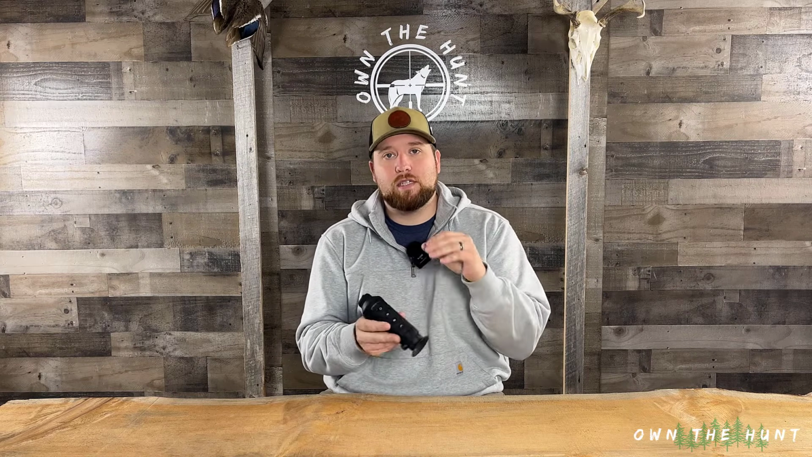Now I will say, once you magnify this unit, it does become extremely grainy because each time you magnify the unit, you cut the resolution in half. So this unit starts as a 384. Once you magnify one time, which is gonna get you up to 4 power because this is a 2 power base magnification unit, you're now down to a 192 resolution at 4 power, and that image becomes considerably grainy. So identification at those low resolutions is gonna be difficult. Most people would transition to a thermal scope or a night vision scope to then identify what they're looking at.